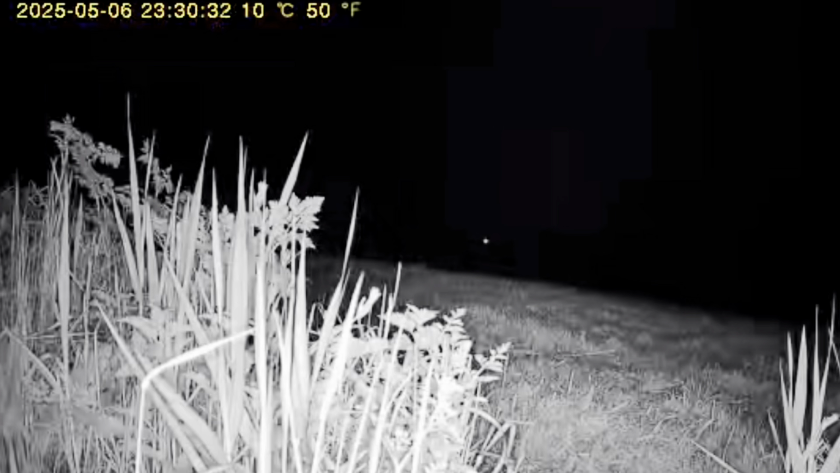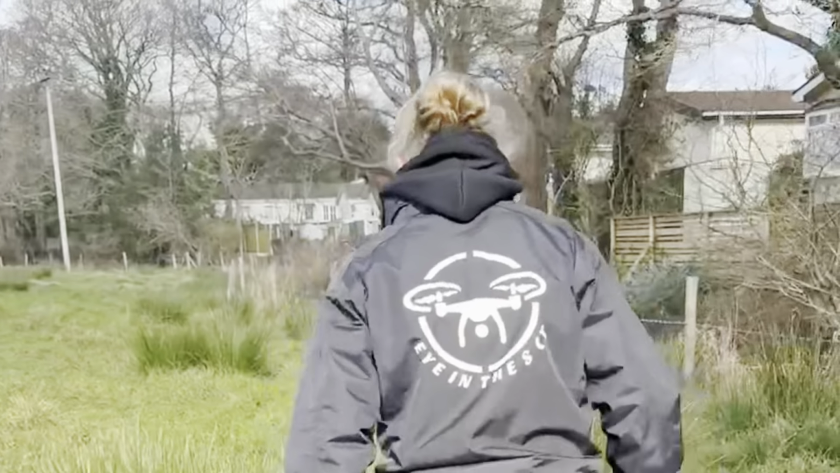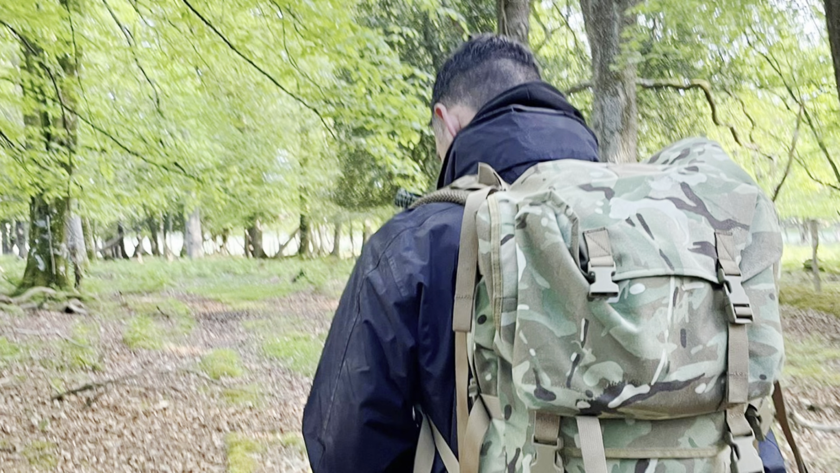We monitored the camera via a Wi-Fi link to our phones during the course of that evening and into the next morning. Unfortunately, Red wasn't seen and the food was left untouched. So now we're on the 5th of May and we heard of another sighting that had been made by a passing car close to a road where Red had gone missing from. So we did a little search of that area, and then we decided the best idea was to potentially set up our next feeding station to be monitored by the camera close to the campsite where she had been spotted the morning after she had gone missing.